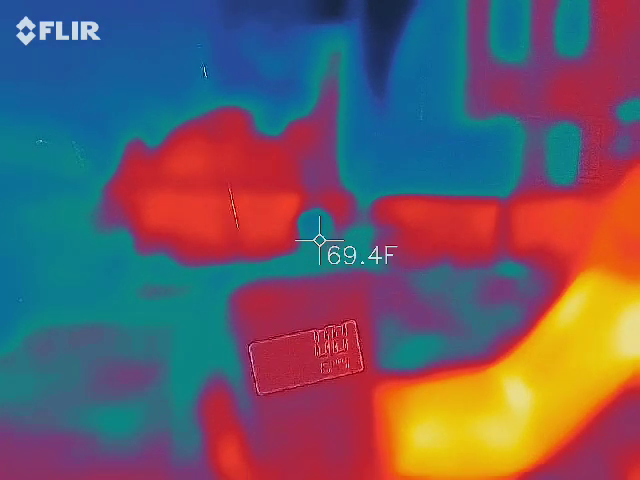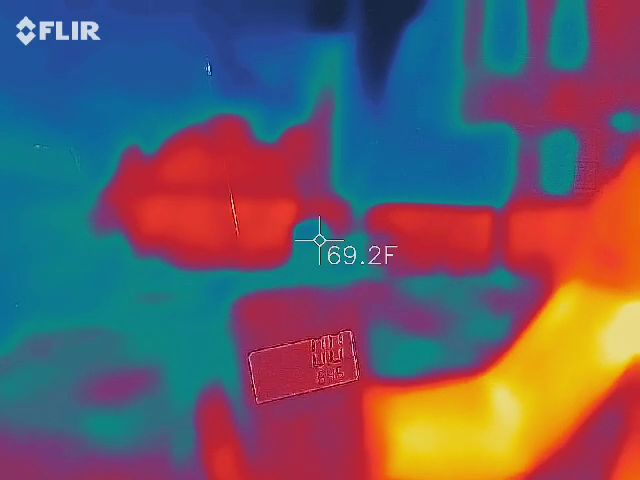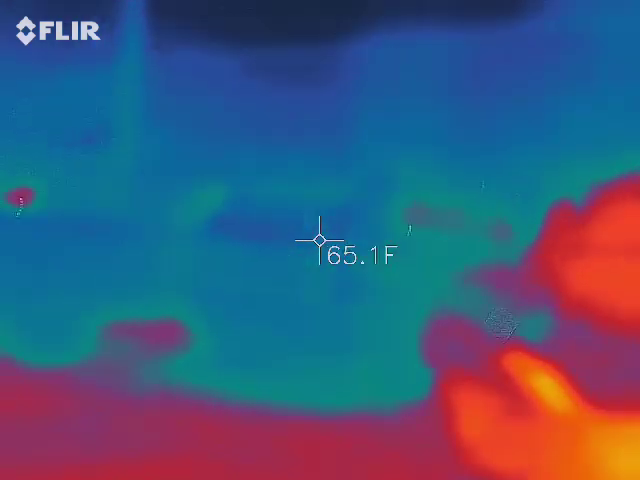I threw this thing in a freezer just to see how quickly it would drop. 68 is the lowest it goes. Okay.